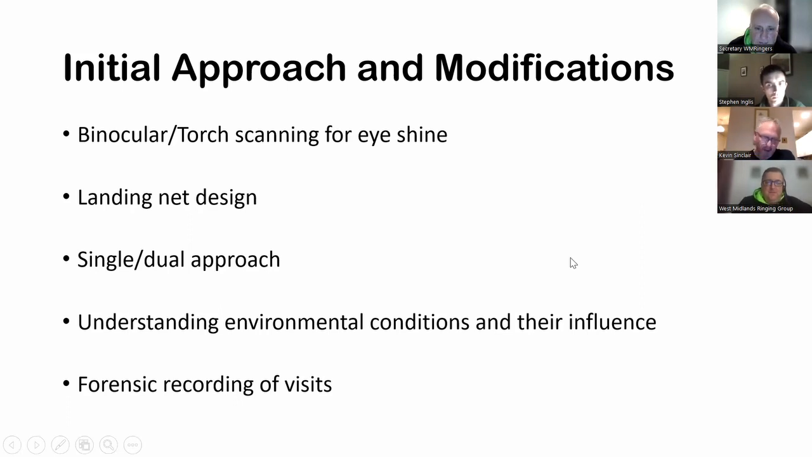Again, hopefully some of the spreadsheets and slides that I'll pull up shortly will give you an idea of how we've looked at the data to get a better understanding of the environmental conditions and how they've influenced what we're catching. So I've put forensic recording. That probably would be more accurately termed very anal recording of data. We're very focused on the data that we gather. We've probably come off that slightly as we've got a bit more familiar with the site, but I don't think in retrospect we'd go back and change much, because it's been helpful to look back, and some of the slides I'm about to show you will hopefully highlight that.